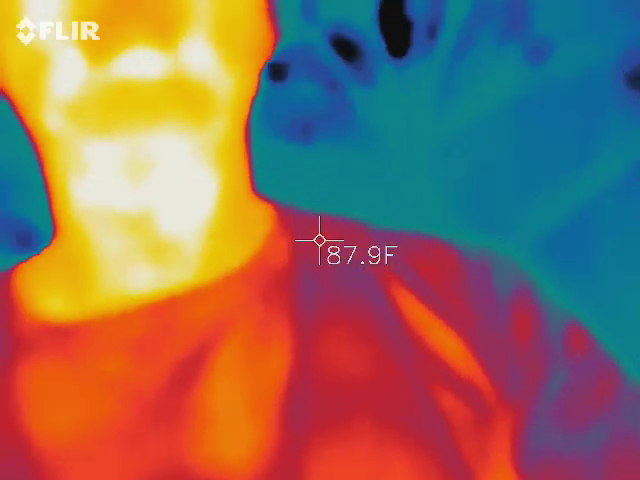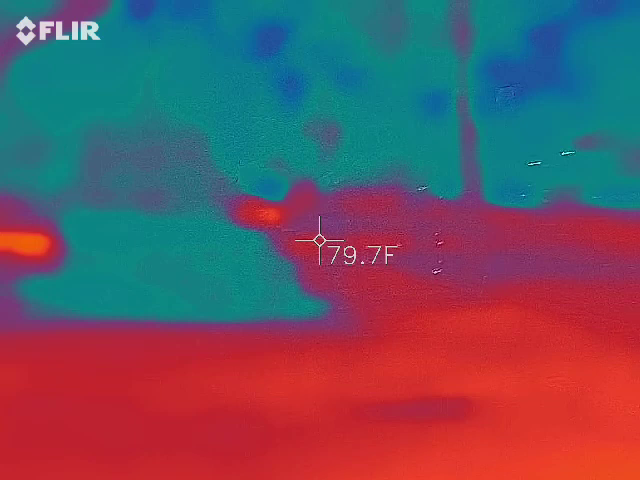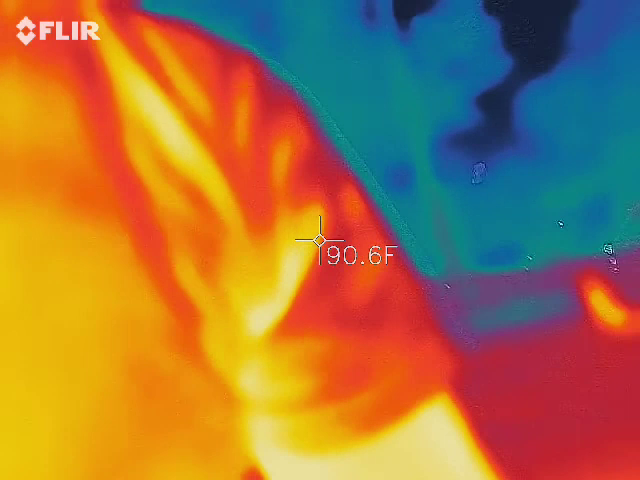But anyway, watch what happens when I leave the picture. That orange, red, and yellow is going to go somewhere else. You guys all see that? So as we're walking around, we're really going to try to keep somebody's skin tone inside of this the whole time.